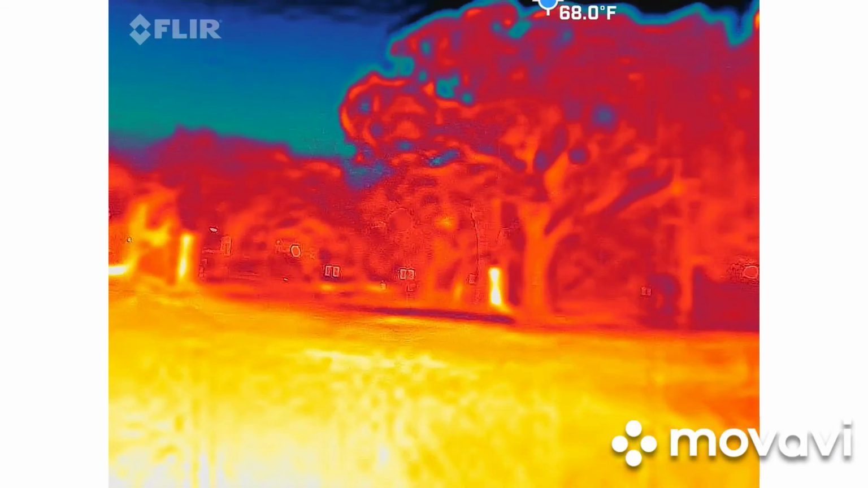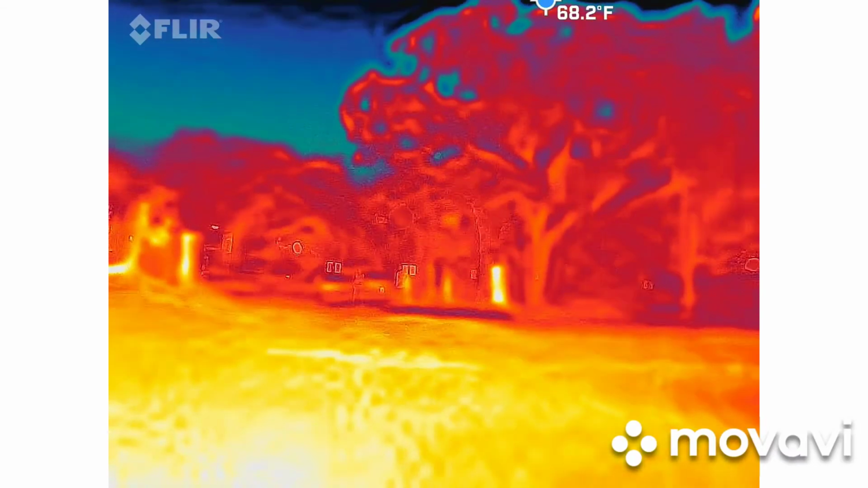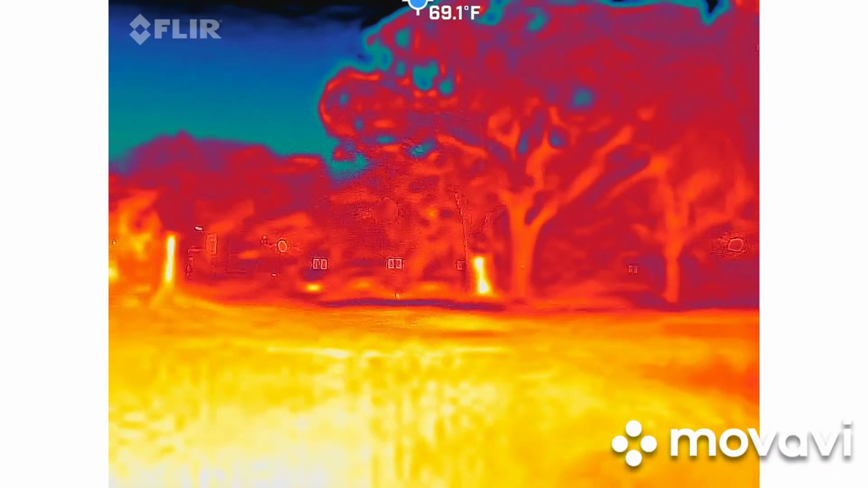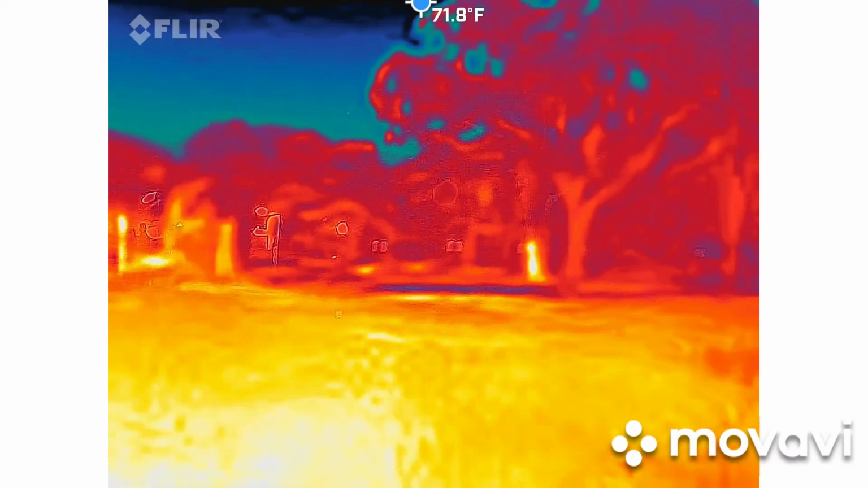I always twist this up a little bit every couple of months, just because I do get repeat people coming through. I've been trying to look for activity in the Circular Church Cemetery. I took a few guests up there. Nothing. Absolutely nothing.